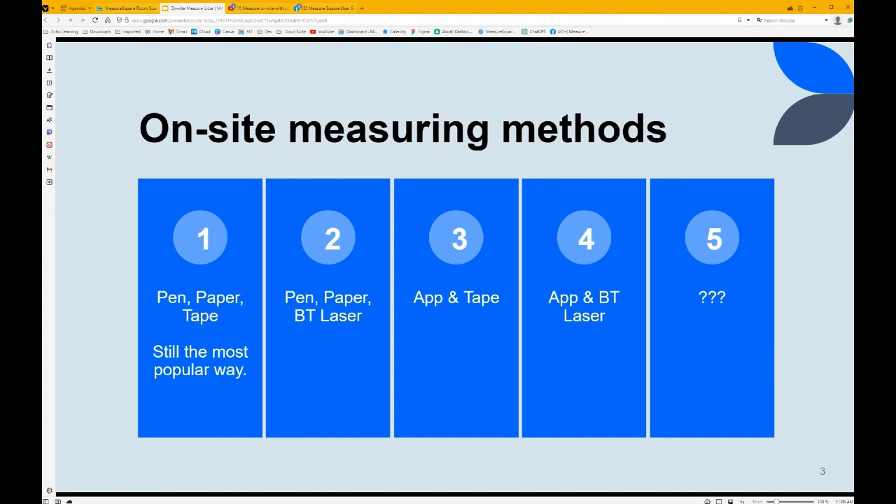All right, so here's just a quick overview of our current on-site measuring methods. It covers most of them, I would say. So we have pen, paper, and measuring tape. Not sure if everyone realizes this, this is still the most popular way to measure on site. From our business perspective, our biggest competition is the old school way of doing things.